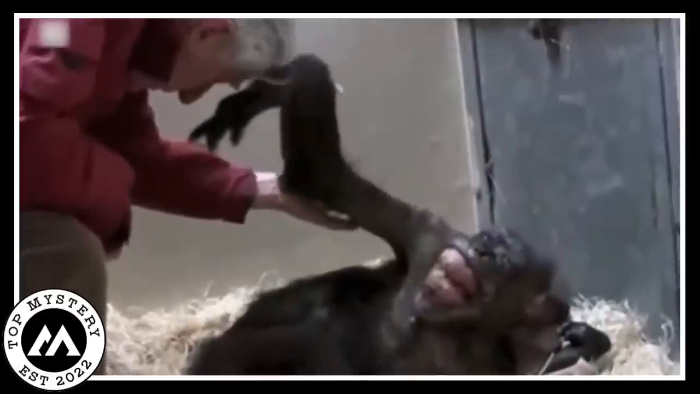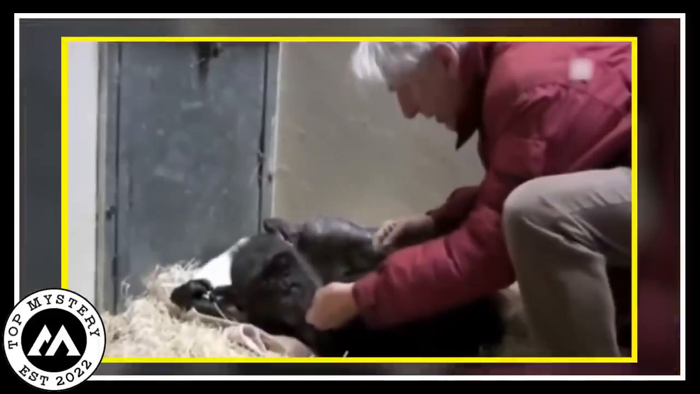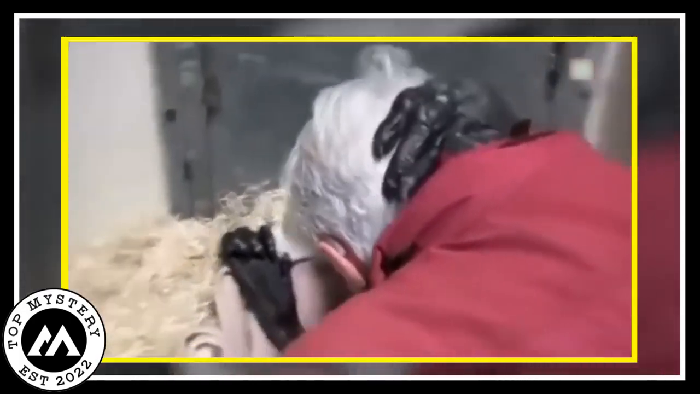The chimp was lying and its caretaker was rubbing its back. It seemed like he was loving the chimp. He also gave the chimp something to eat. It was lying with its eyes closed. It suddenly opened its eyes to see its caretaker. Both the chimp and the caretaker were sad about it.